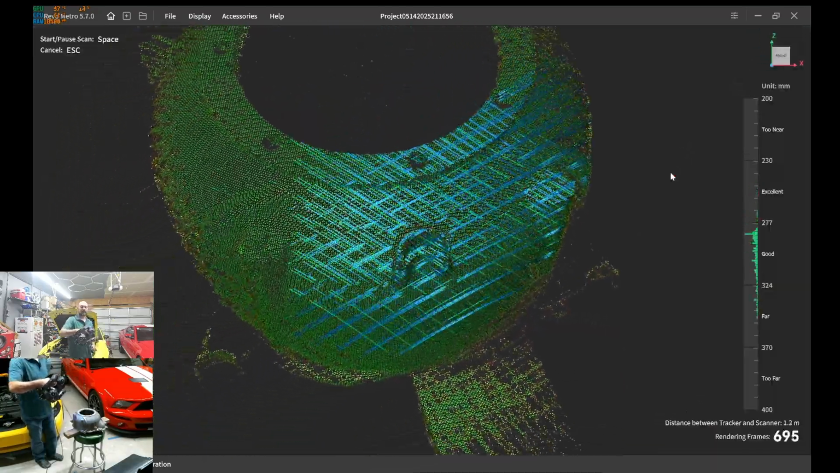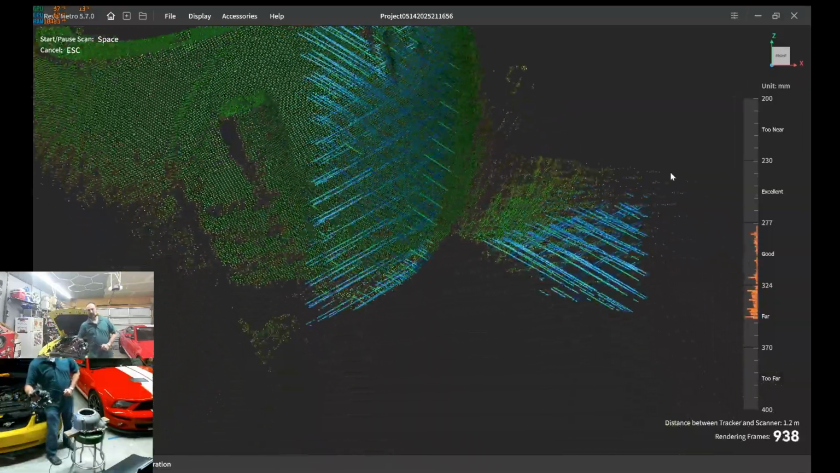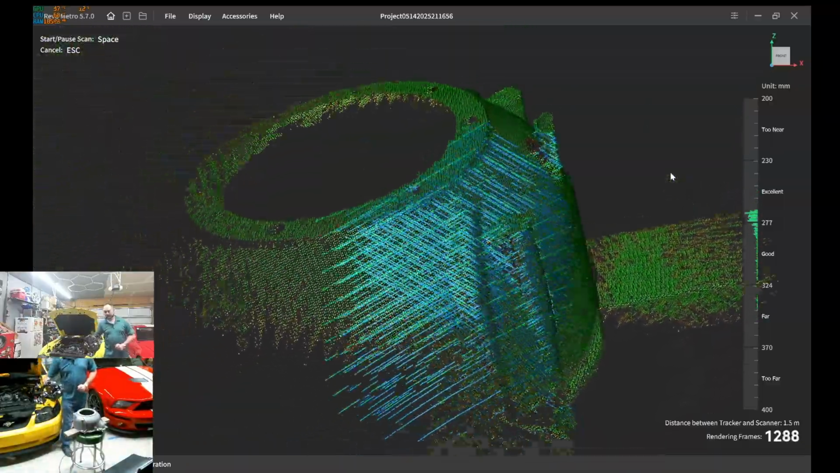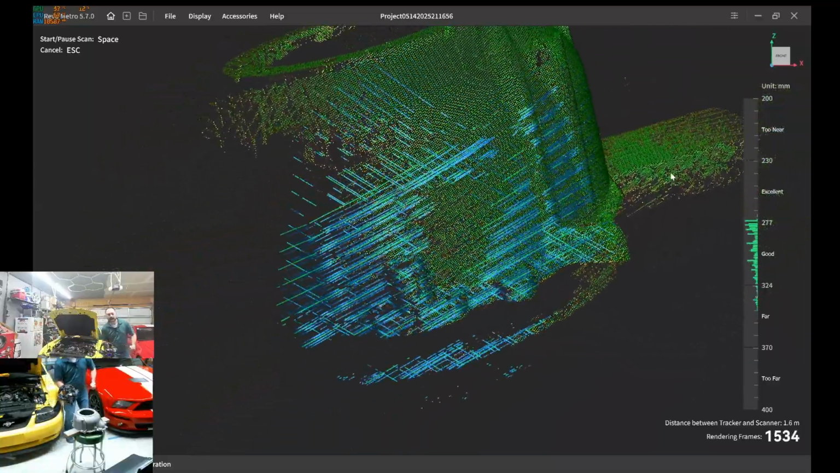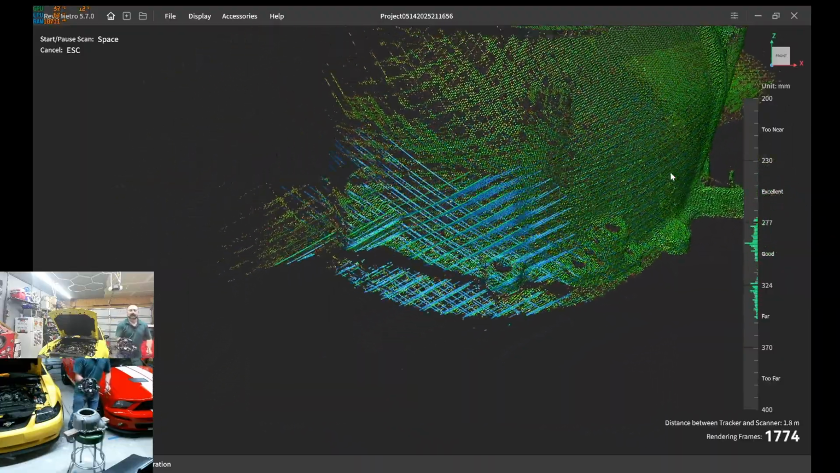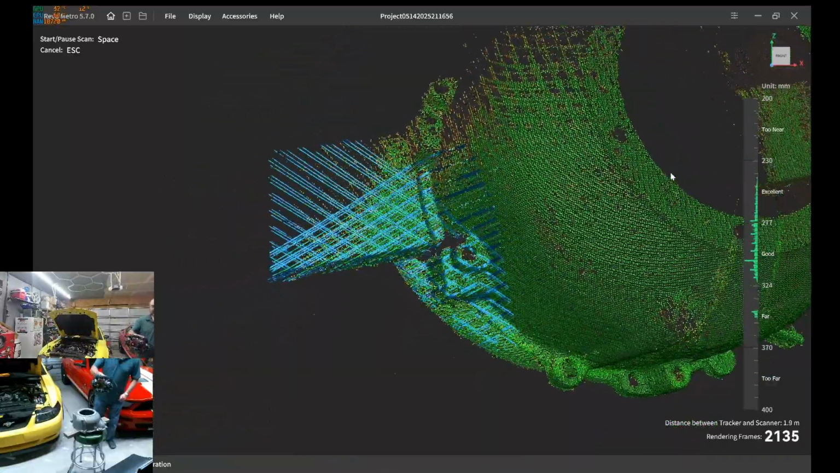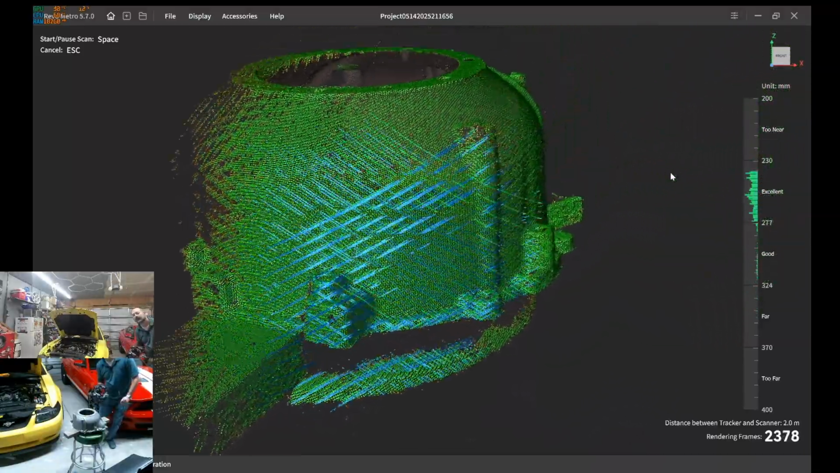Zoom in. And like I said, you're just going to color all that in. You're just wanting to get everything. And again, I'm blocking the Trackit. Everything nice and green. So I'm going to focus on that portion of the bell housing. And as you see, I'm kind of waving a little crazy. I should be going nice, smooth transitions. But yeah, a little crazy on that.